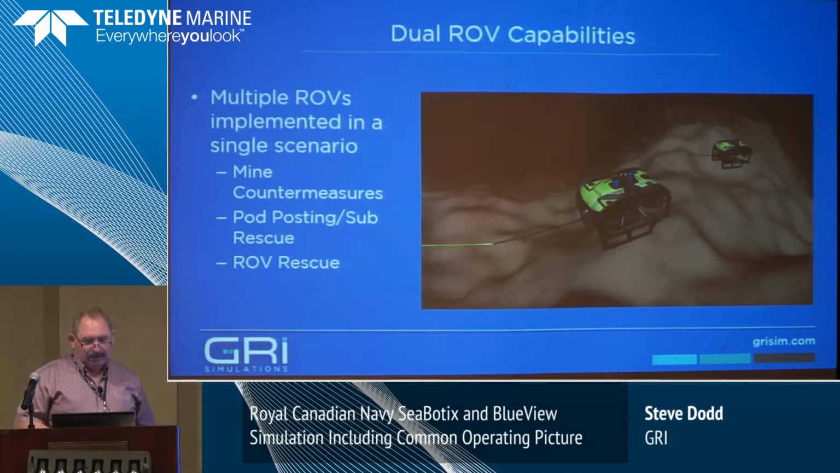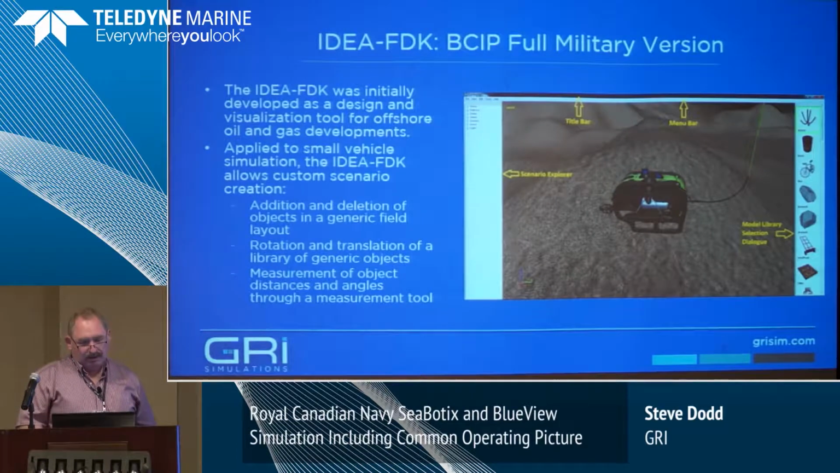So multiple ROVs implemented, mine countermeasures, pod posting, sub rescue, ROV rescue, like I mentioned. There's a mission design kit in it. Down the right you see a lot of mines or mine-like objects, odds and ends. The bike is in there. Just a range of things that they can populate a piece of terrain with and then do their own mission. They can also set it up, go in like that wharf that we just saw, tie it up, save it, and then give it to their partner and say, all right, get your ROV out of that.